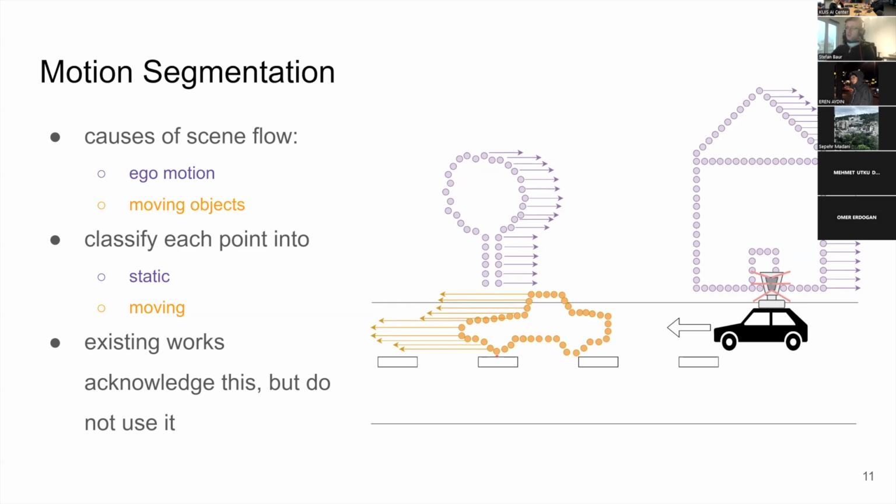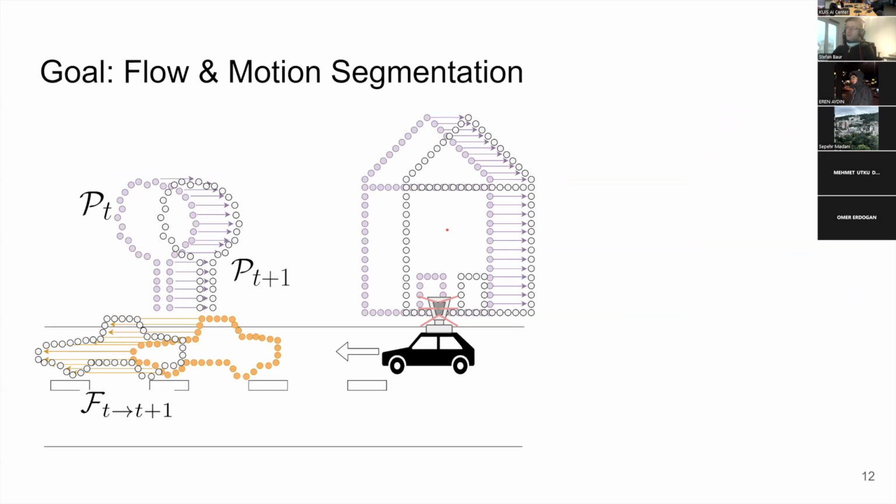they move on their own, basically. And so they have a different motion from the background and kind of stick out there. And existing works, they acknowledge that they have absolutely distinct sources of scene flow, but they, at least back then, they didn't use this information, basically. So that's where we are coming in.